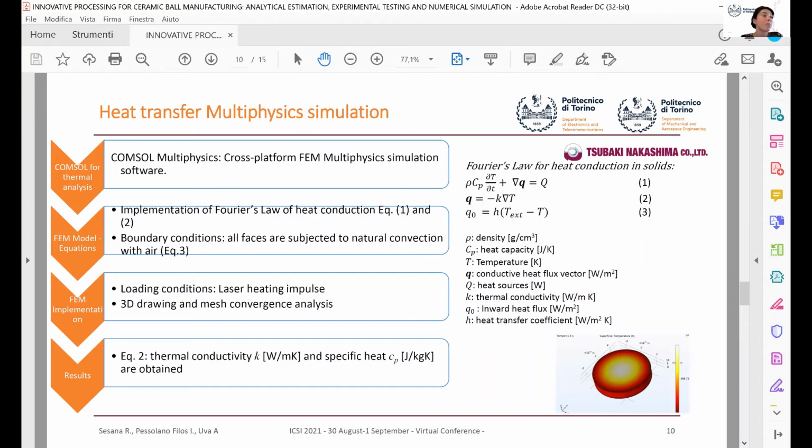As a second step, the boundary conditions were set following equation 3, where Q0 is the inward heat flux and h is the heat transfer coefficient. The boundary conditions are set considering that all phases are subjected to natural convection with air, and the loading conditions were reproduced, simulating the heating for the different samples. At the end, as results, we obtain the thermal conductivity and the specific heat.